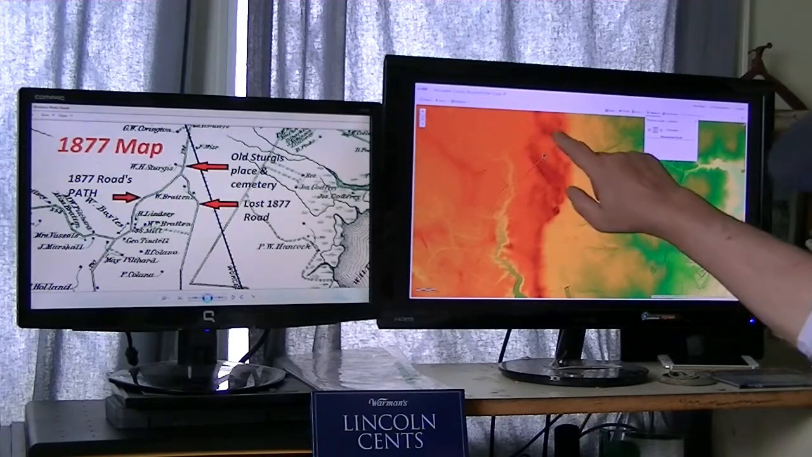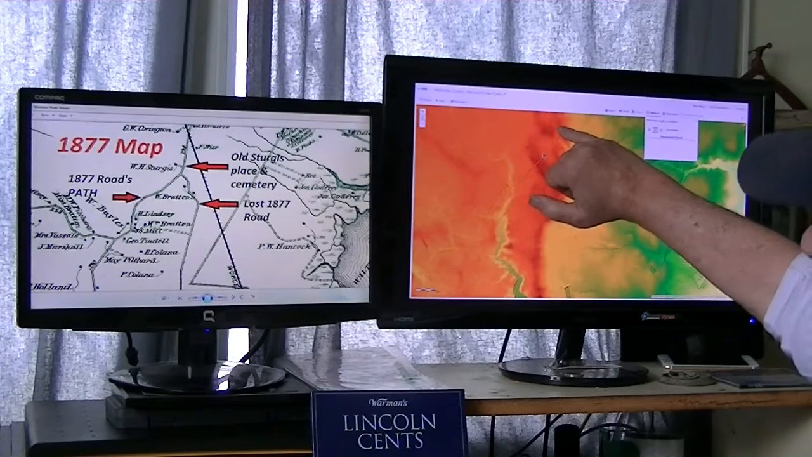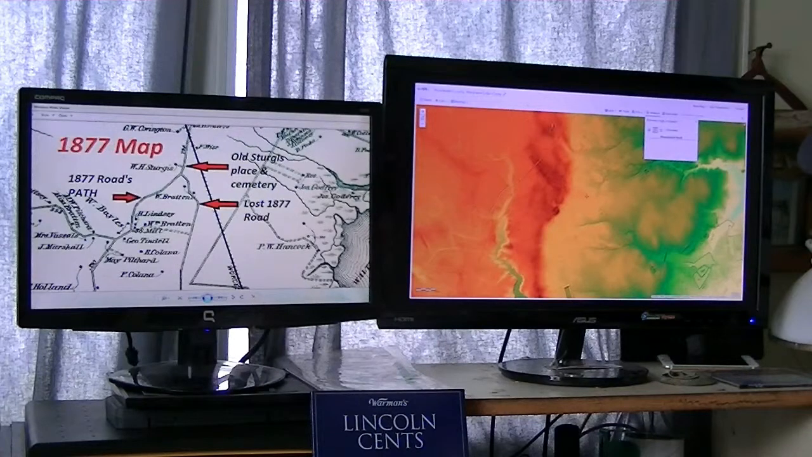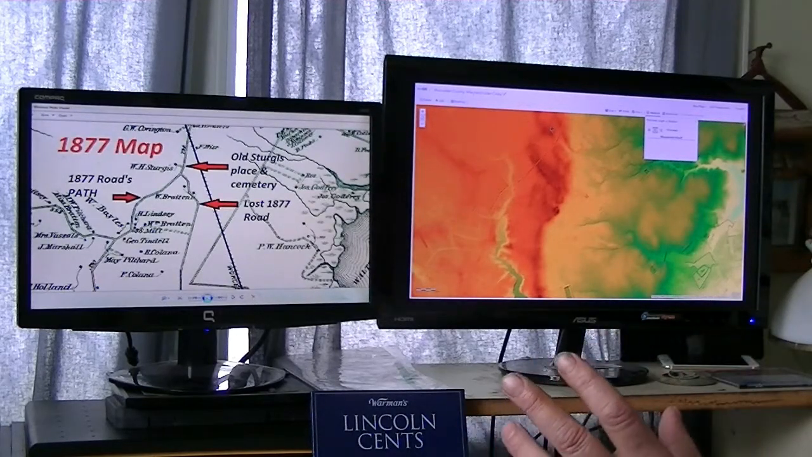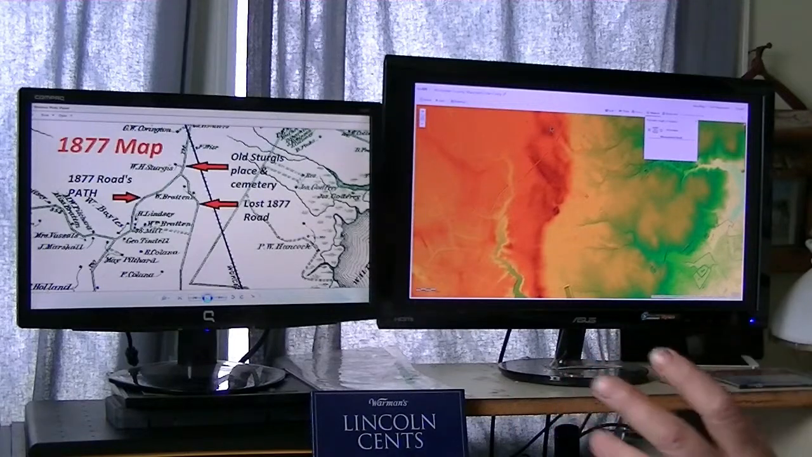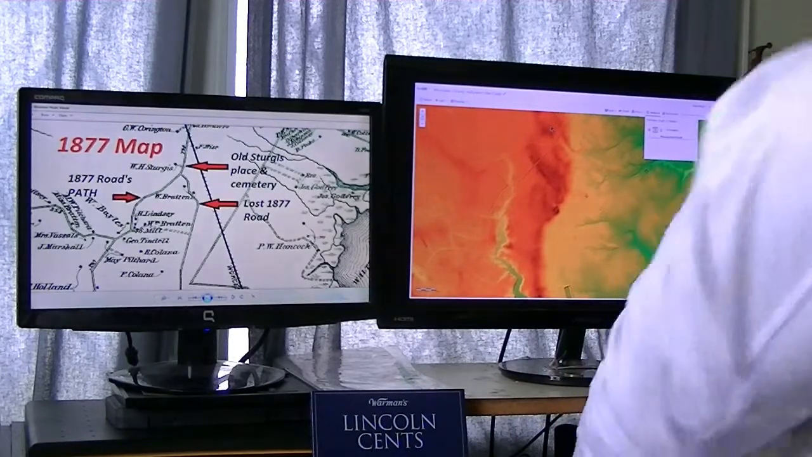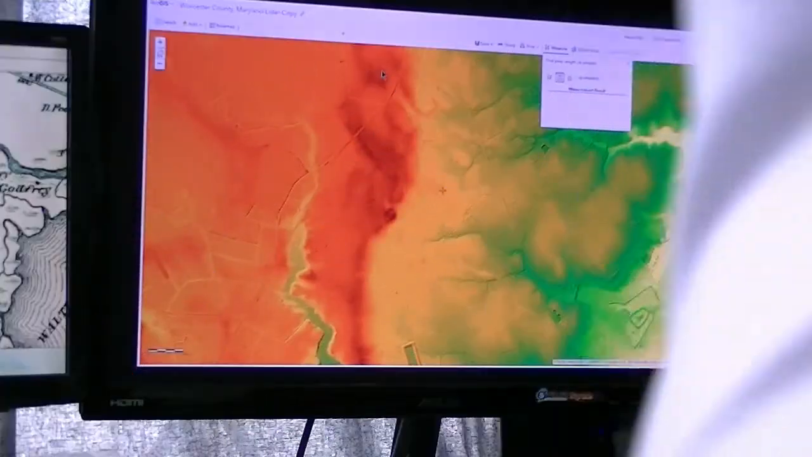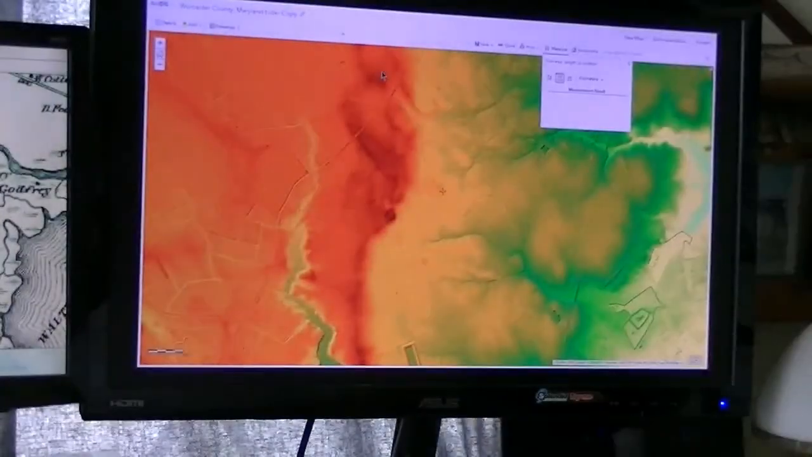Oh, here's my anchor point, I'm sorry. Up here is the W.H. Sturgis place. Right there is W.H. Sturgis. Perhaps I should zoom in for this one, so if you bear with me, let me zoom the camera in on that screen. Okay, I'm zoomed in on it now.